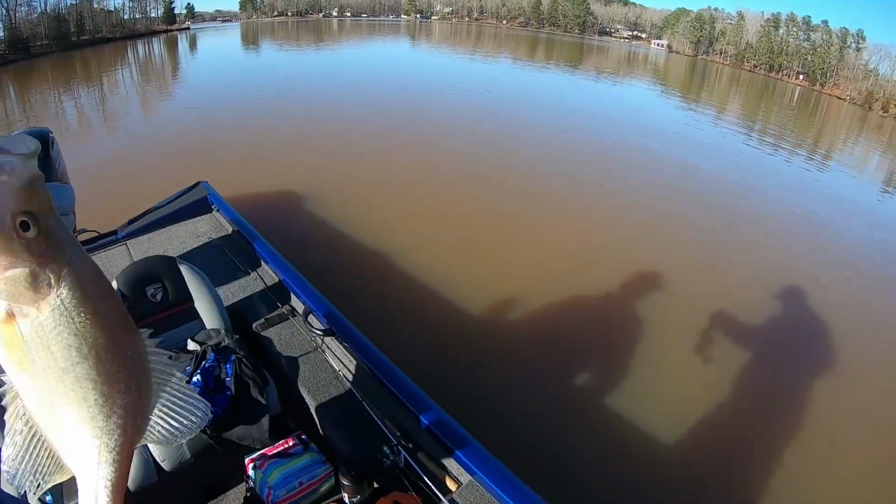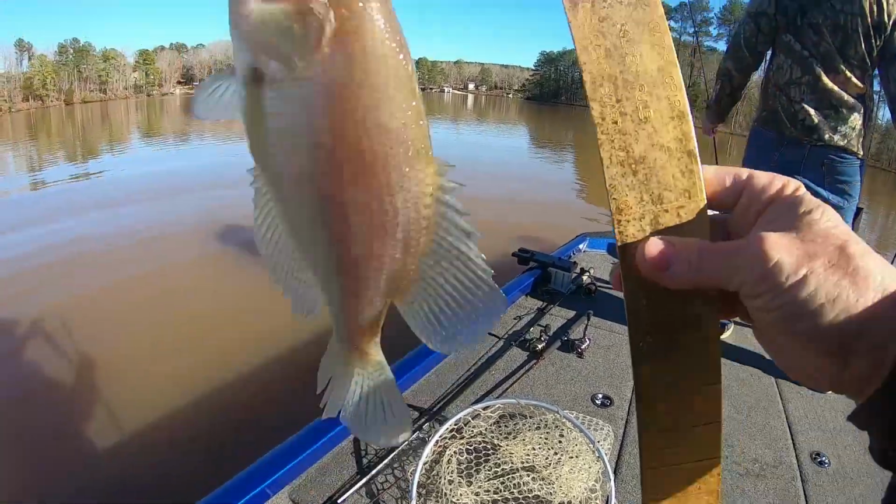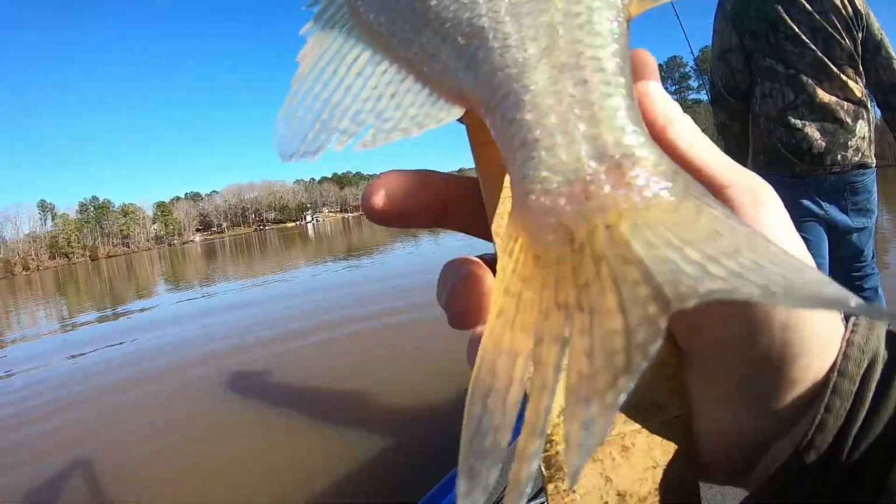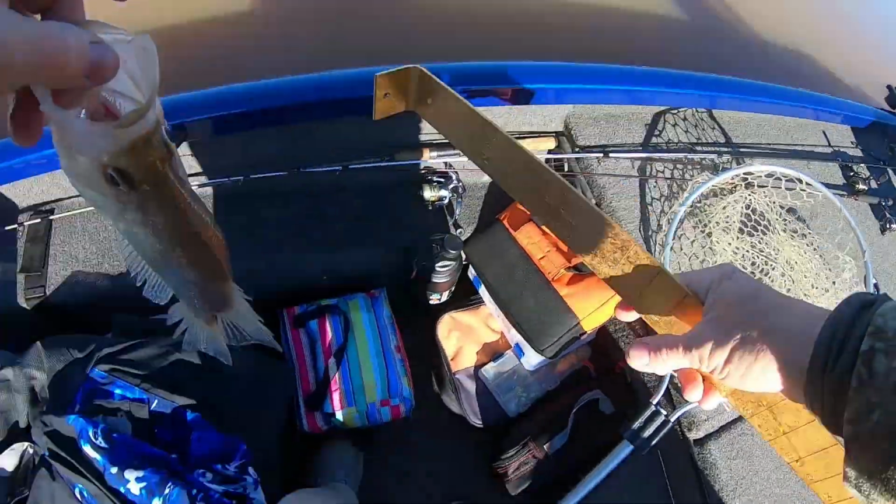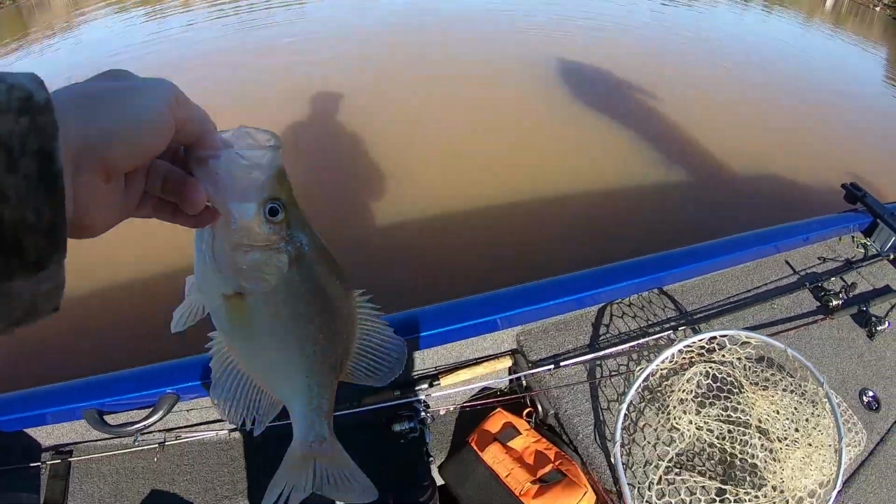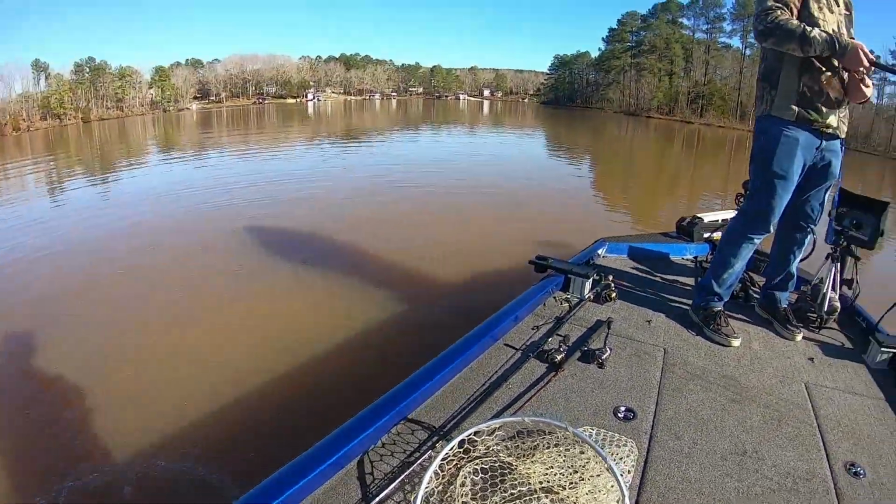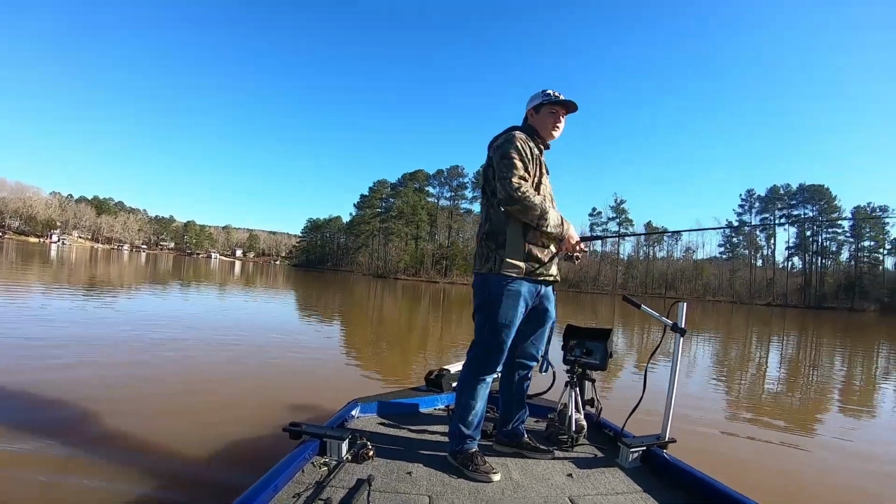Whew, see how long he is. He's not as heavy as some of the other ones we caught today, but he might be 15 inches. I've been keeping up with how many 15 inches I've caught this year. Nope, he's not going to make 15 inches, guys. He's 14 and a quarter. Hey, we'll take a 14 and a quarter any day. Right? Bam! Are we having fun? Oh, we sure are.